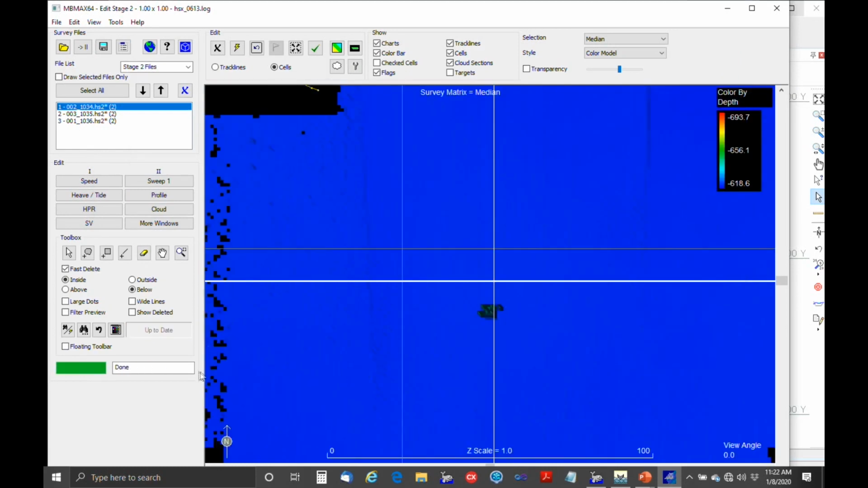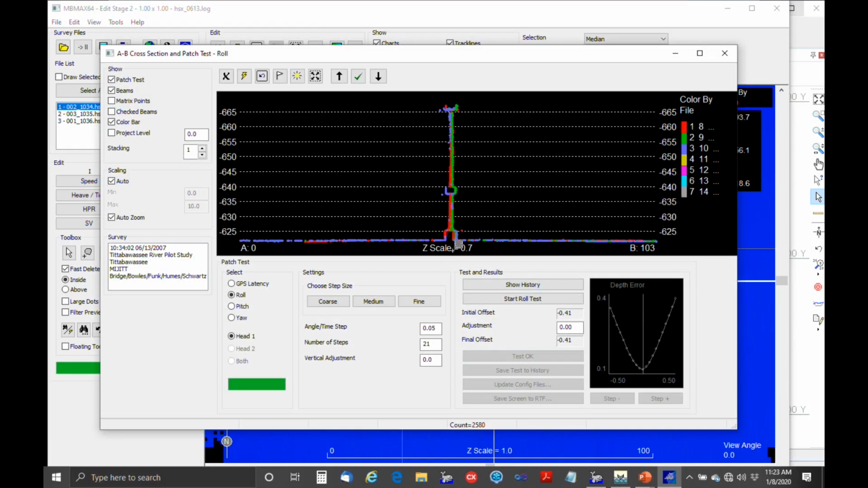Okay, so the last one would be the pitch test. And if we just do the cross section here, you can see that the base aligns pretty well. Well, actually, it looks like we're pretty close here with the pitch. And let's just start that course. Medium.